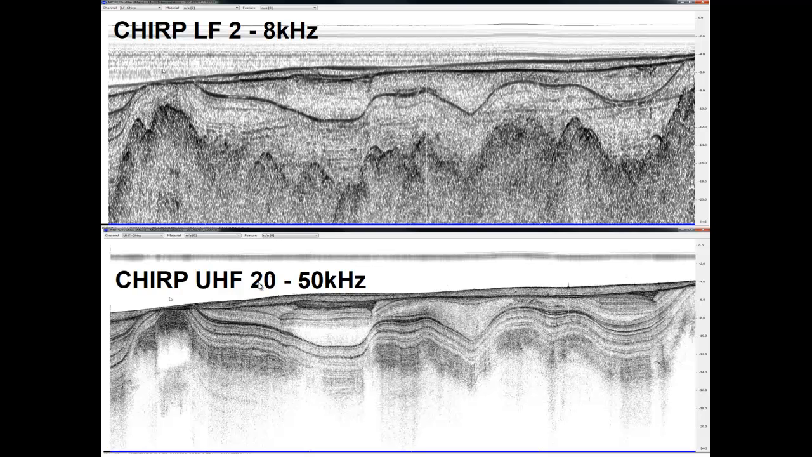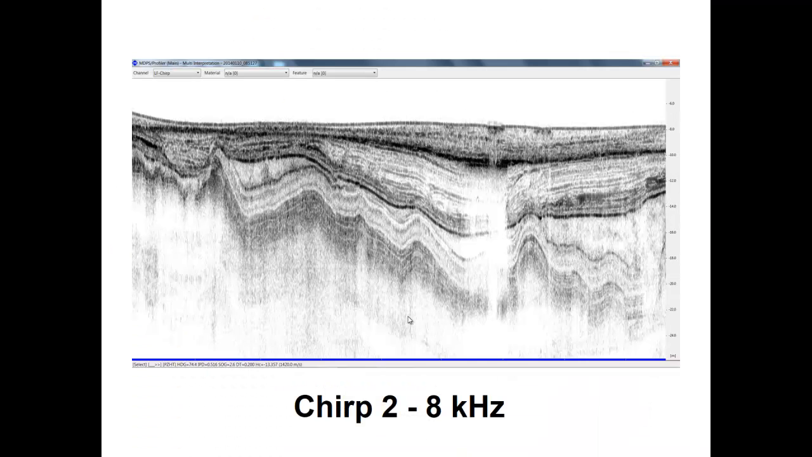Of course, using 20-50 kilohertz CHIRP, you cannot get so deep because you lose penetration, but you gain a lot in resolution. As you see here in the 2-8 kilohertz, you can see the bedrock here, and in the 20-50 kilohertz, you cannot see exactly where the bedrock is, but you can see ultra high resolution of these shallow sediment layers.